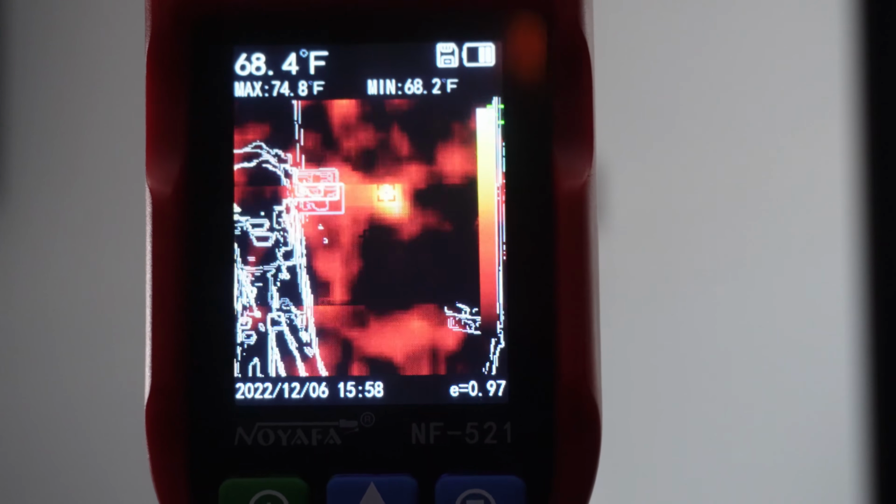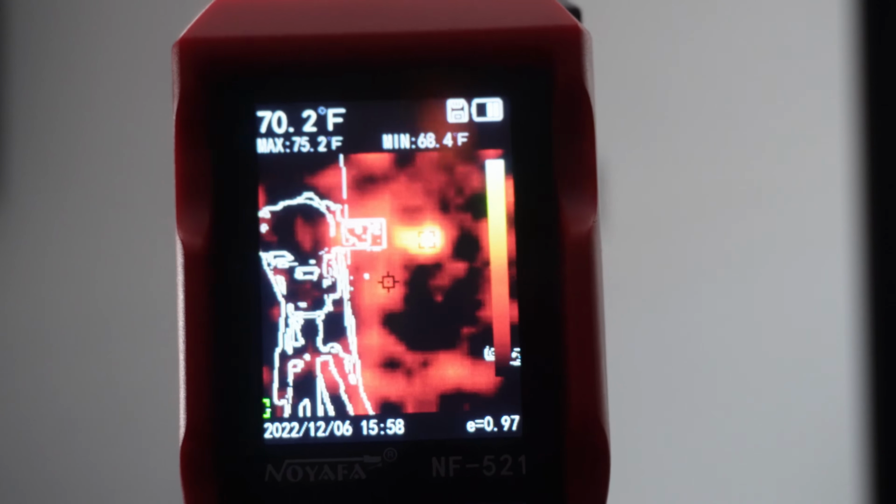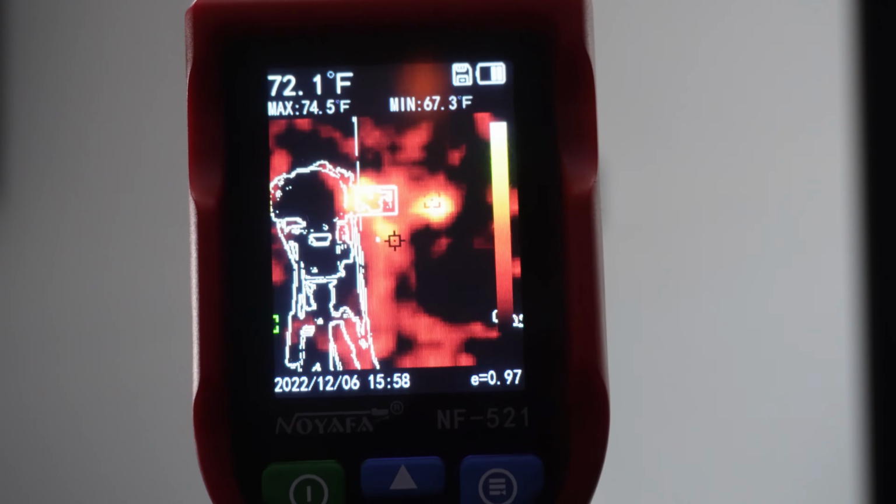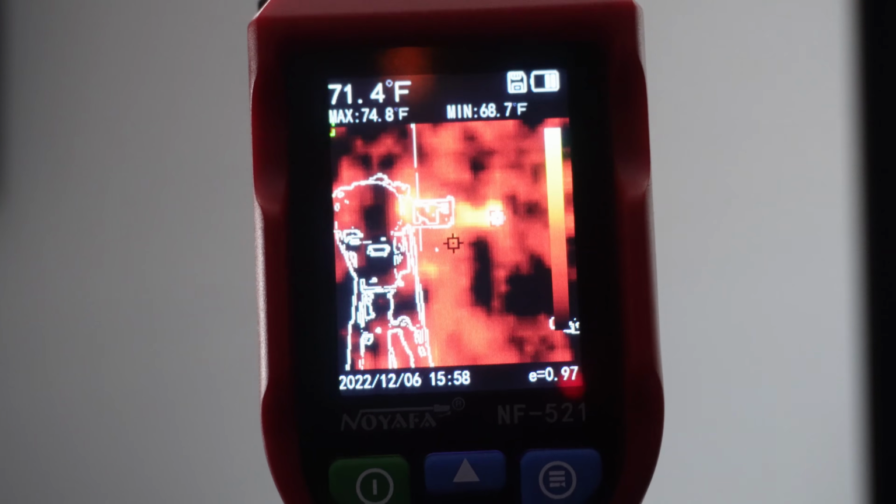So it's a handy little device, and it'll be able to help me do things in the future, such as checking for heat loss in a case, or seeing what hotspots are inside of a computer or other device that I happen to be looking at, or building or doing a review of.